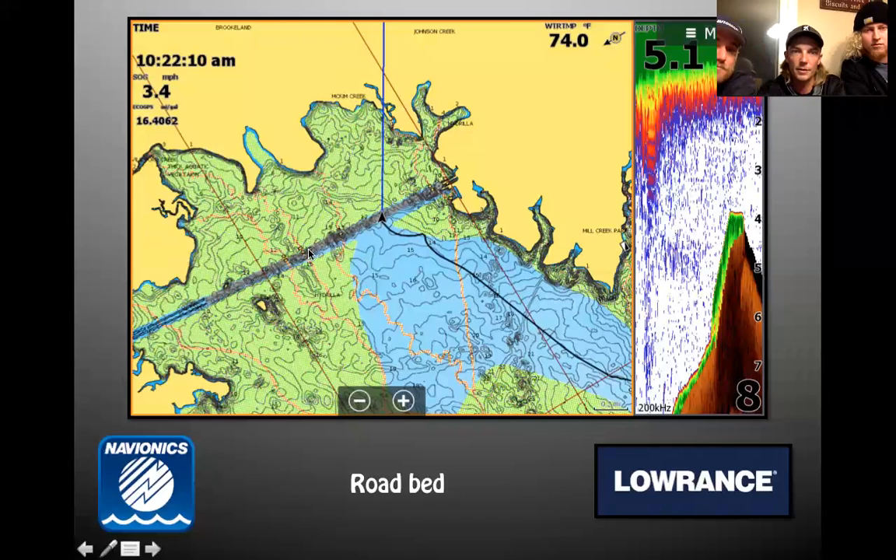I mean, everywhere that crosses the road bed is going to be an awesome staging spot, both for pre-spawn and post-spawn fishes who are working their way back out. And the road beds are hard. Yeah, they got little hard spots on them, stuff like that.